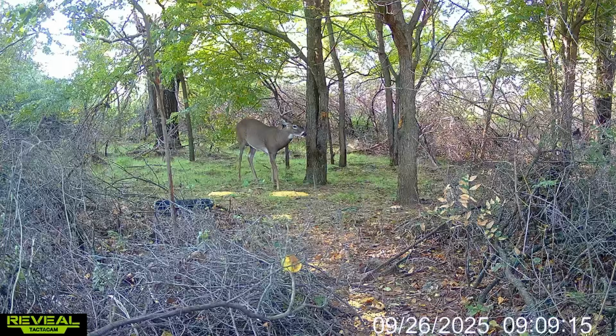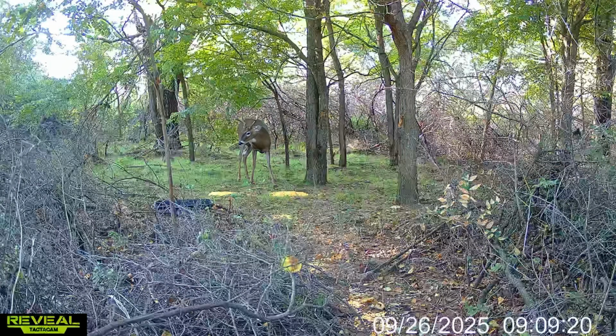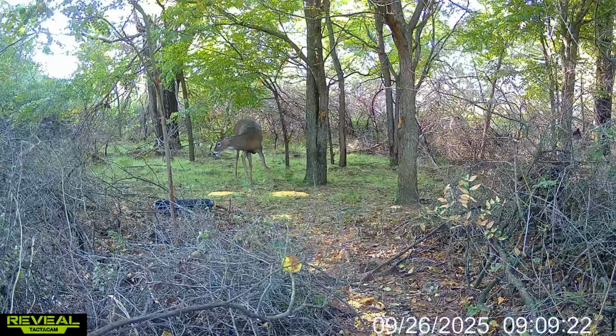Apple corn takes the win this time. Regular corn held its own, but the apple corn pile drew the most action. As for the peanut butter, still no luck yet. Maybe the deer just aren't convinced.